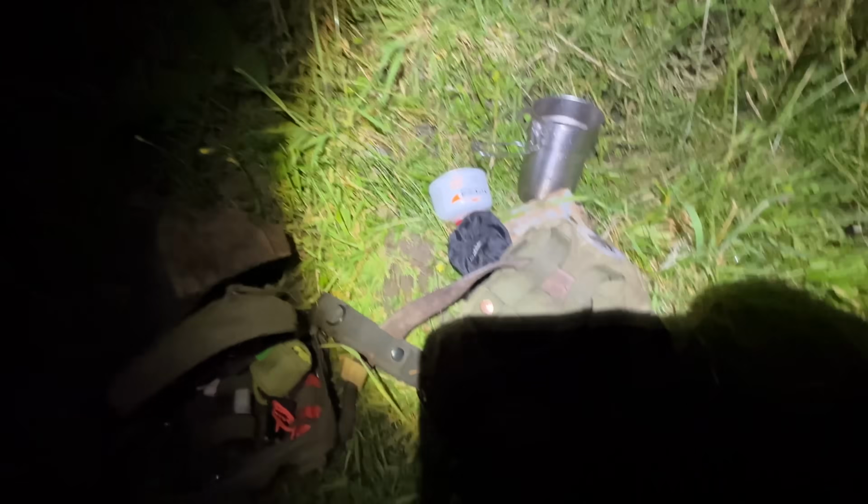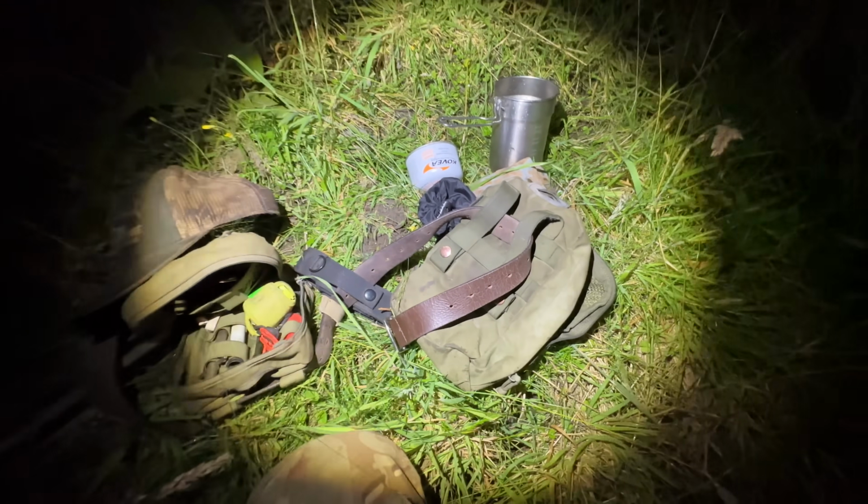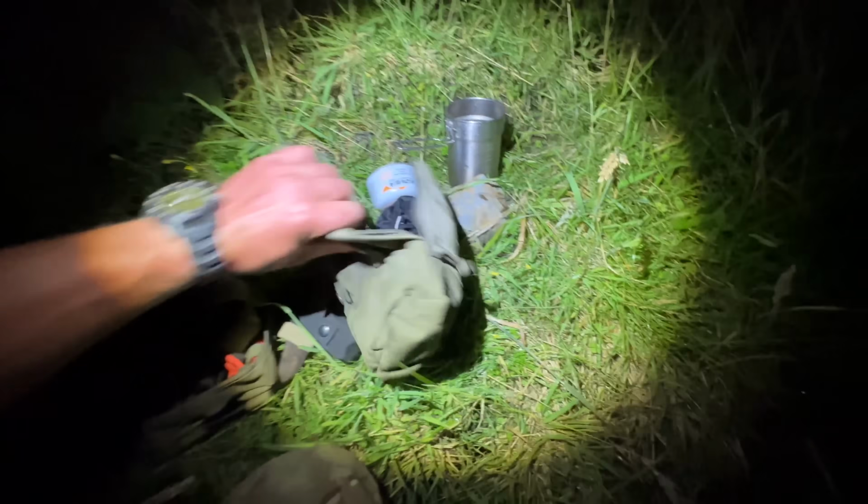So yeah, sorry about the shadows, it is dark, but I'm going to put some of this to use right now.